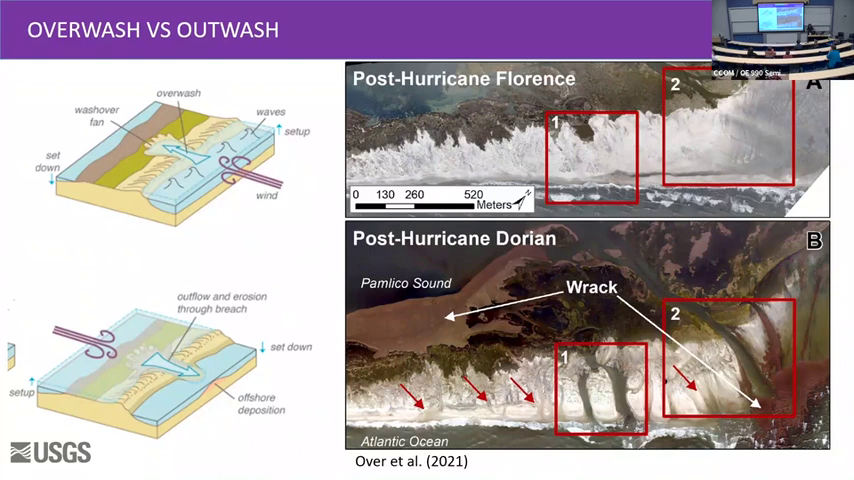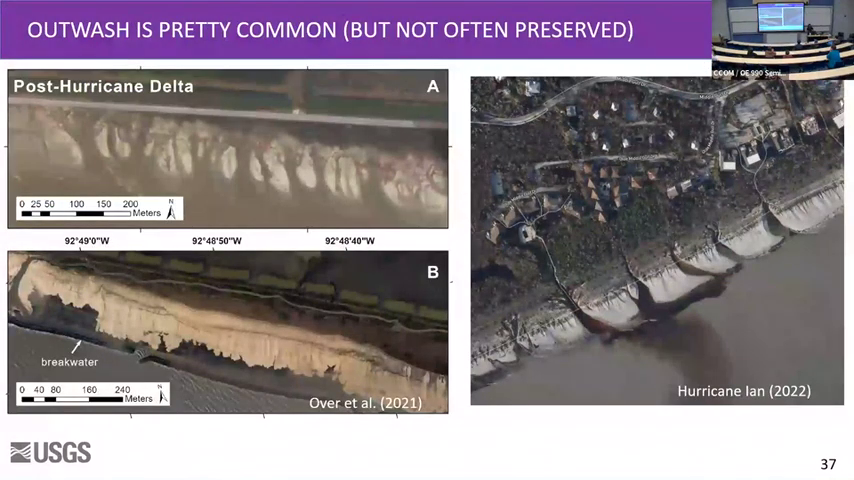So overwash, outwash. You normally hear of the overwash. It happens in almost every storm. You have that wave set up on the ocean side, pushes water and sand across. So the opposite occurred during Dorian. And if you haven't heard of it, don't worry. It's not necessarily new, but it's not often preserved.